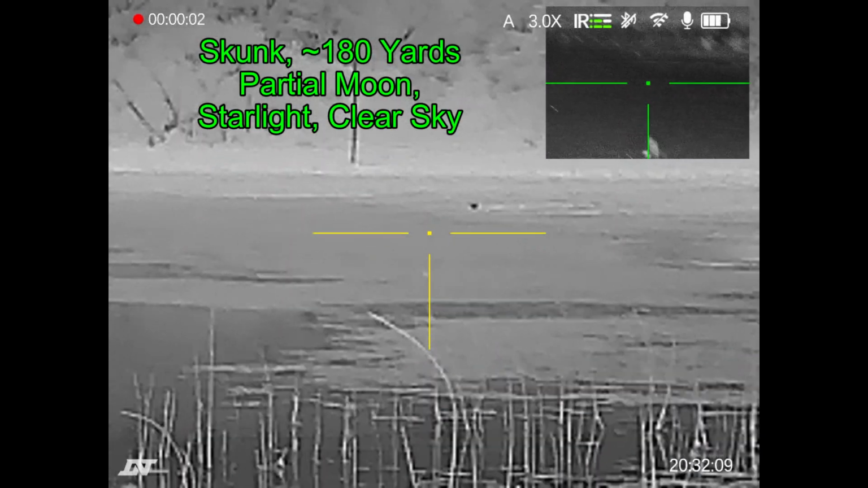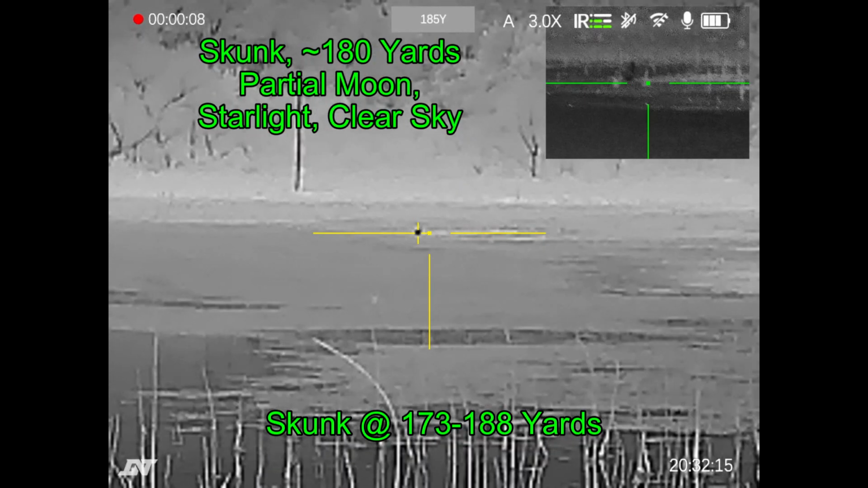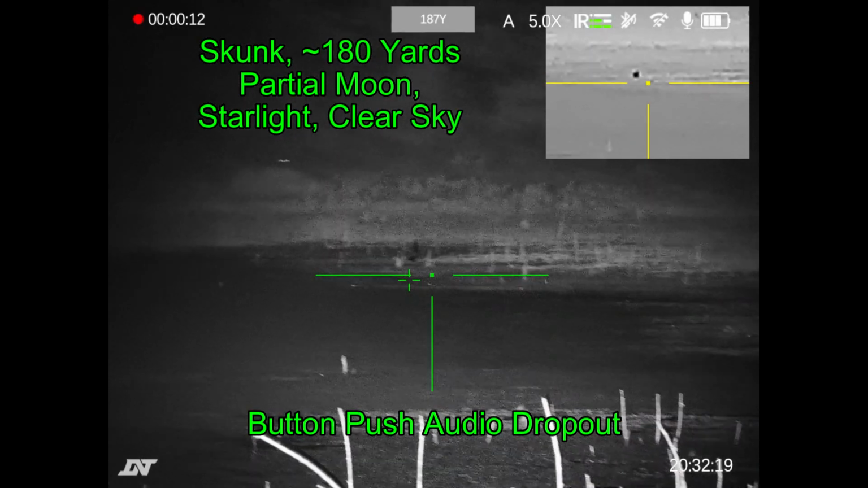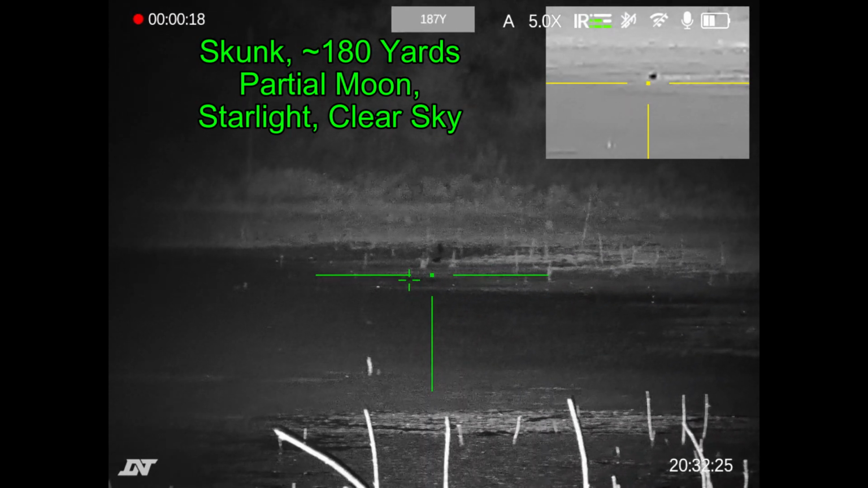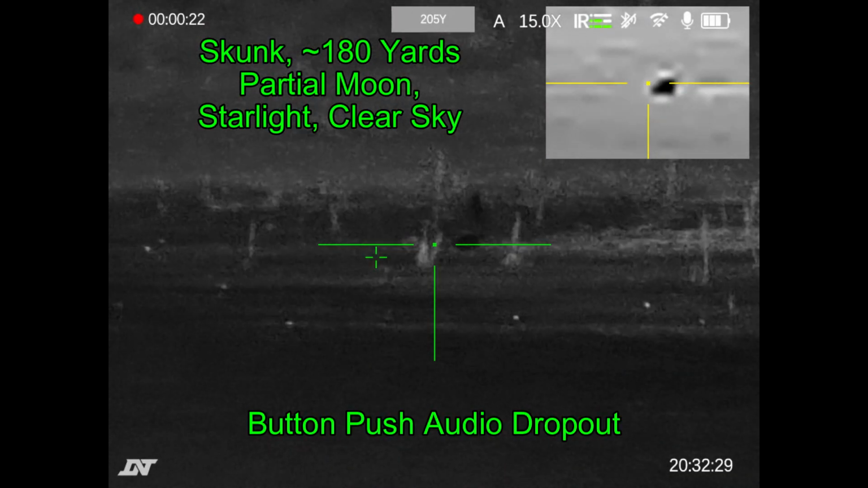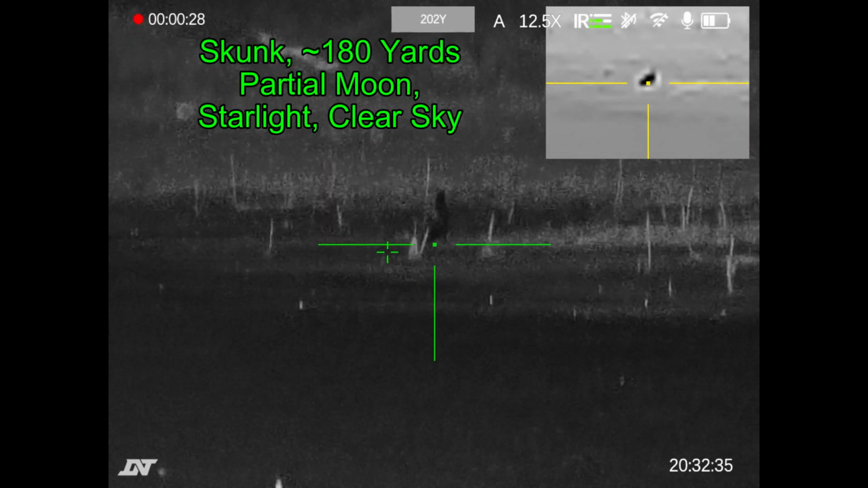I didn't do much work with small critters, but that's a skunk there in the distance. And I had trouble getting an exact range on it, in part because it is so small, so I'm ranging probably the things around it more so than the skunk itself. What I need to do at this point is to zoom in. And once I zoom in, I need to focus a little better. That's pretty cool. I could be shooting a skunk at 180 yards.